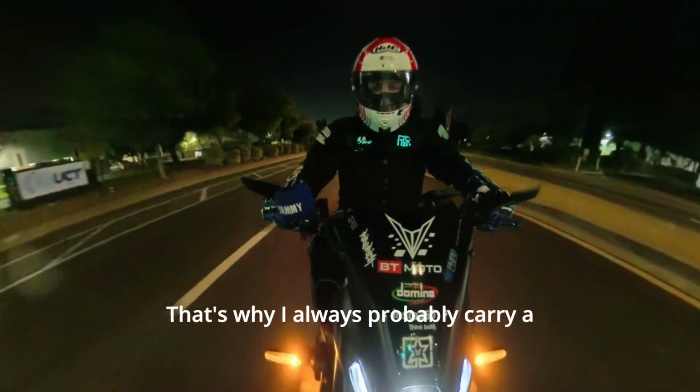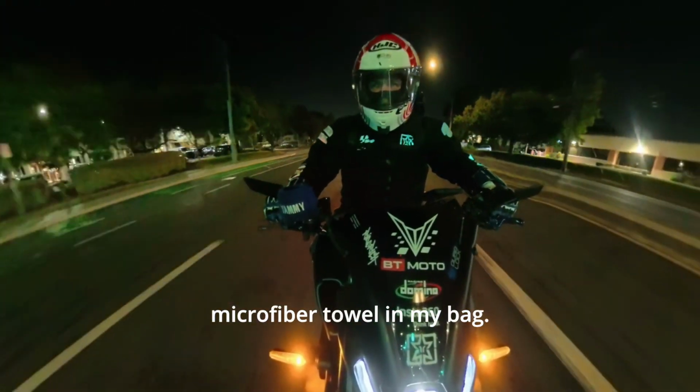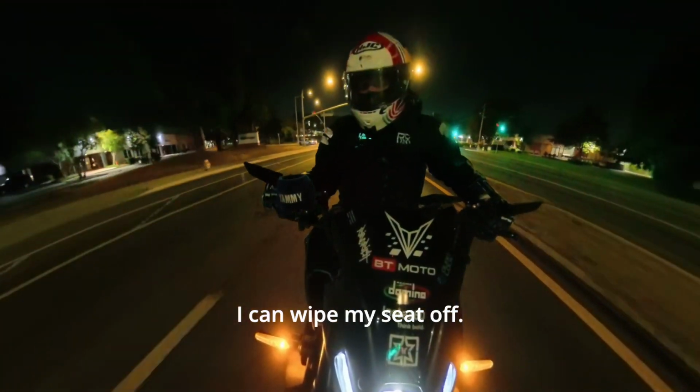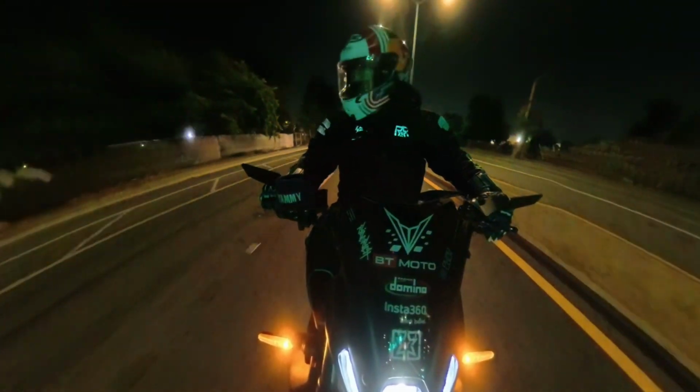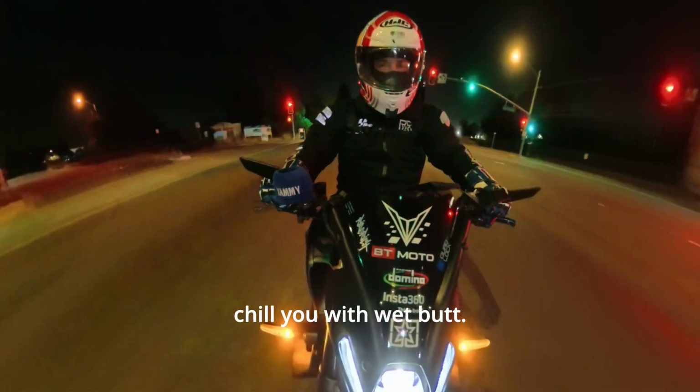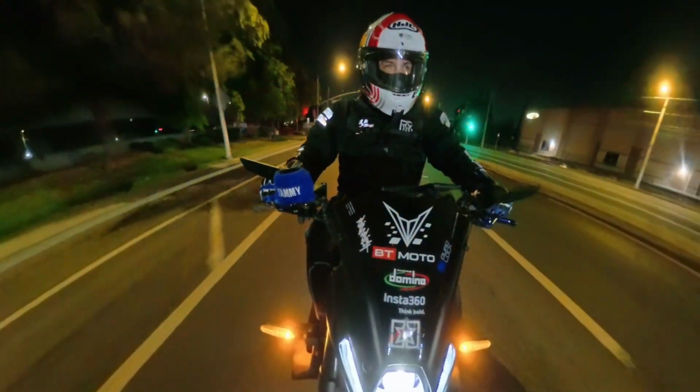So I always carry a microfiber towel in my bag, so when I come out I can wipe my seat off. Nothing worse than starting your ride out on the way home when it's chilly with a wet butt.